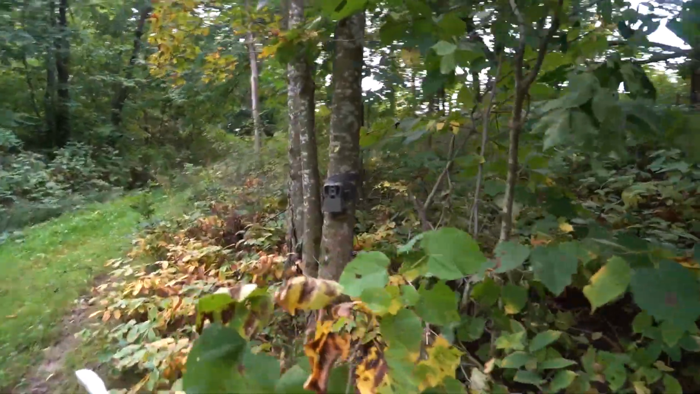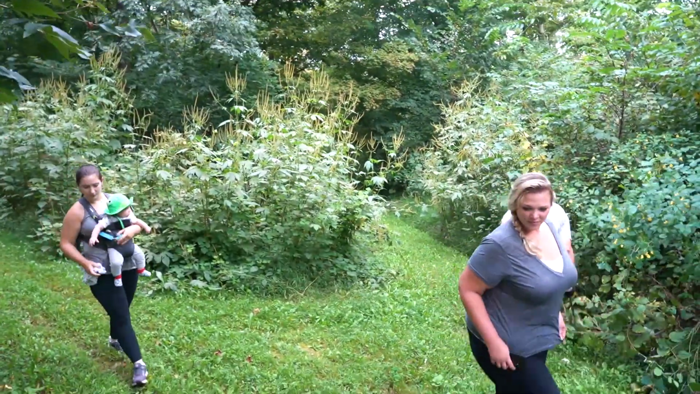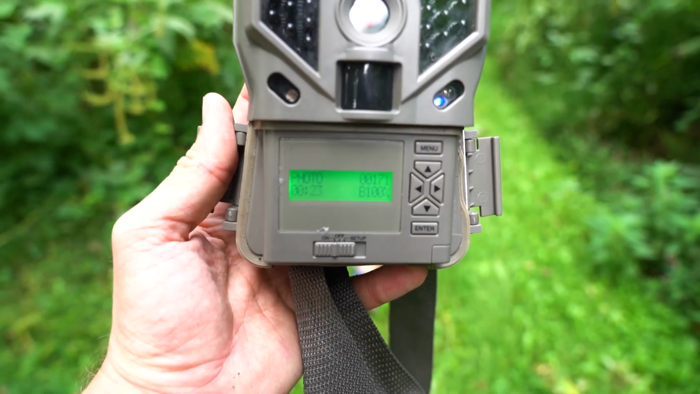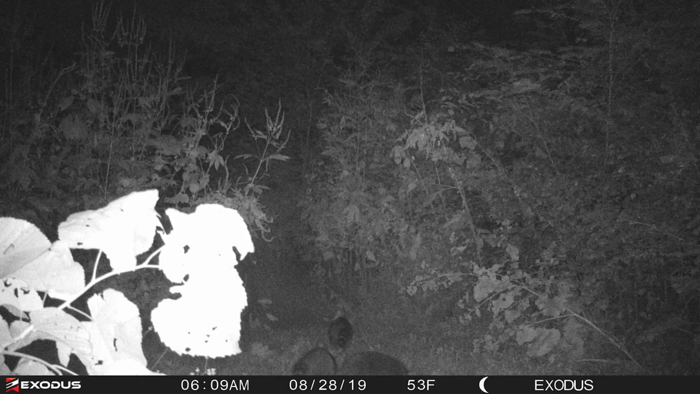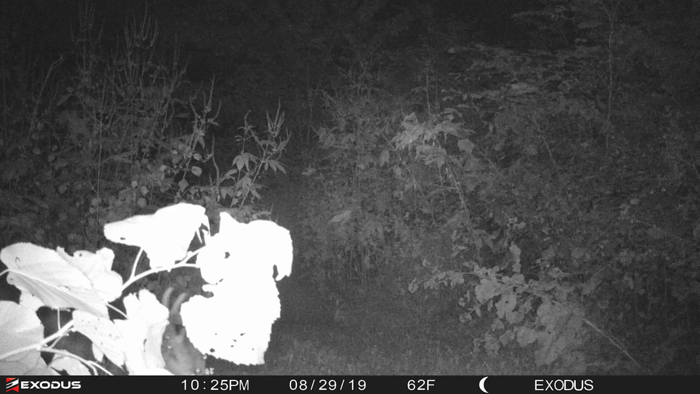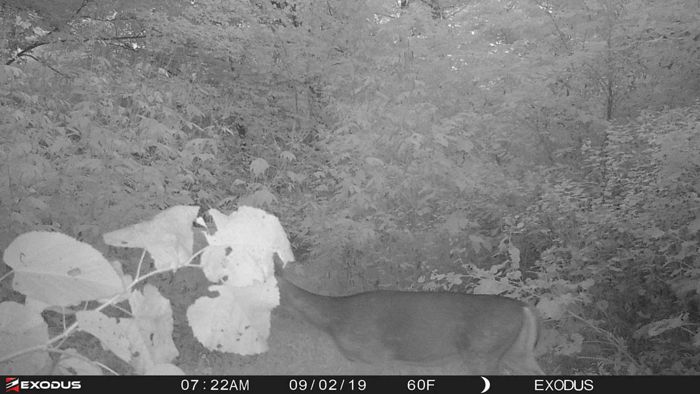So here is camera numero uno, and we're just gonna take this one down. I was looking right here at this four-wheel trail. Hold this camera. There we go, 171 photos on this thing. Right in the middle of the trail, should be pretty decent. Like I said, this is the one that I'm moving, and I'm just gonna swap the cards on this guy, and then I'll just put this one back out. So that's this guy, 171. Let's see what's on there.